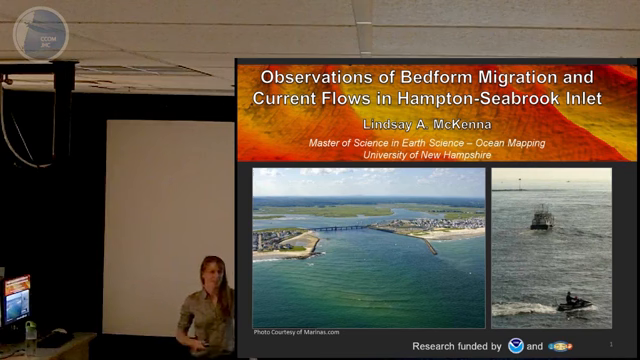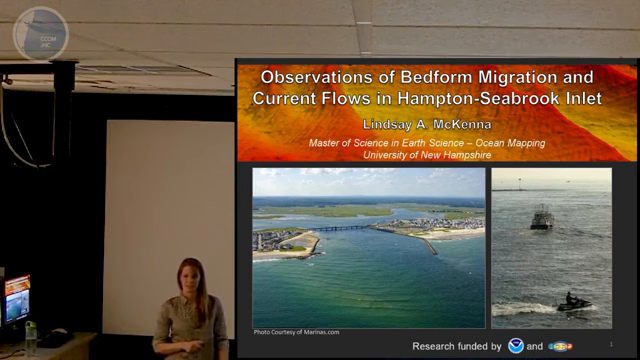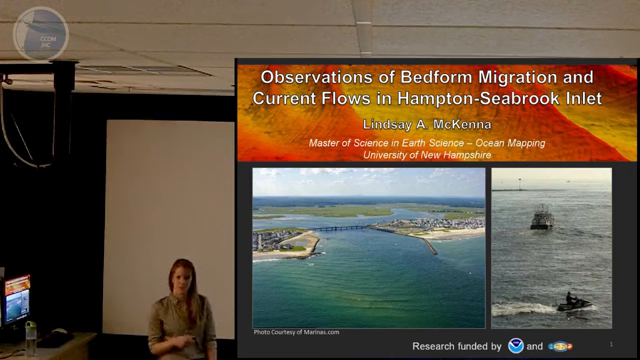Good afternoon, and thank you for coming. My thesis is titled Observations of Bedform Migration and Current Flows in Hampton Seabrook Inlet Harbor. And below we have a picture of the Hampton Seabrook Inlet area, and on the right is a picture of our survey operations from the field experiment. Before I get started, I want to thank NOAA and ONR for generously funding this research.